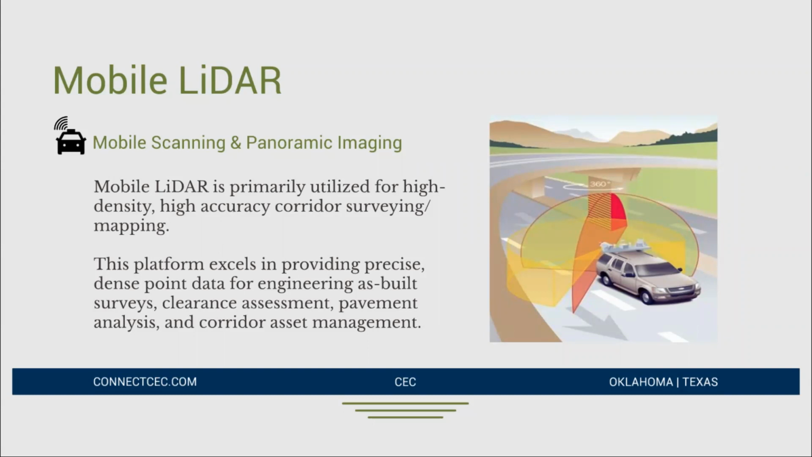So mobile LiDAR systems will have multiple GPS receivers on them. They'll have things called IMUs, which measure inertia. As the vehicle gets bumped around down the road, you've got the sensor in a fixed position, so that sensor is getting shaken around. So you've got to have something to compensate for the inertia that the sensor is under.